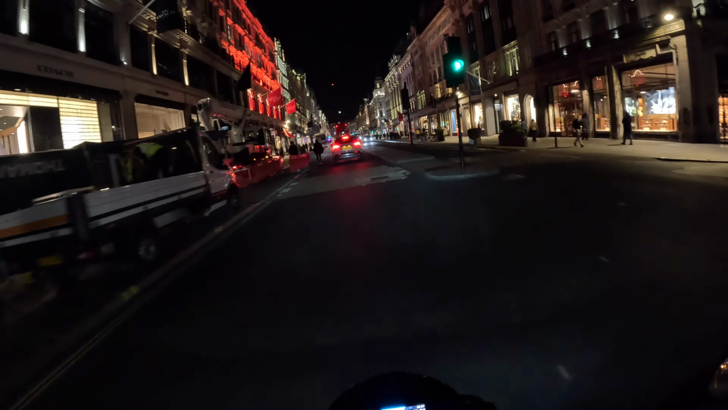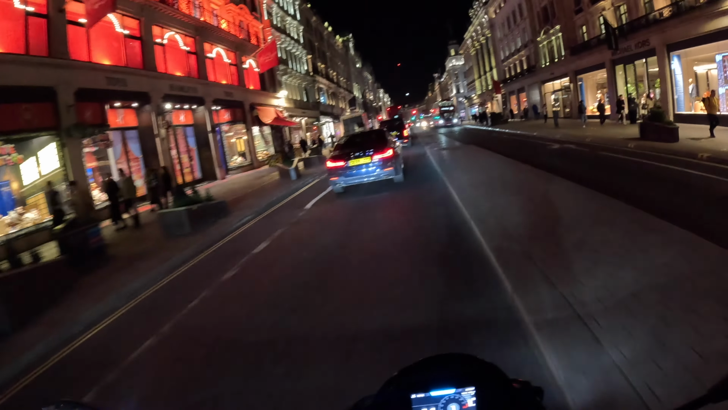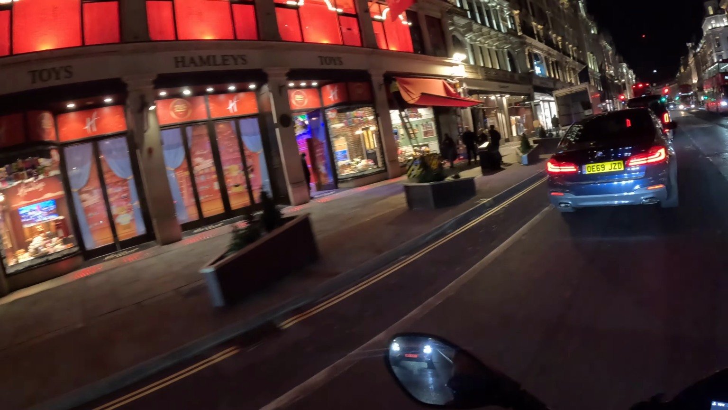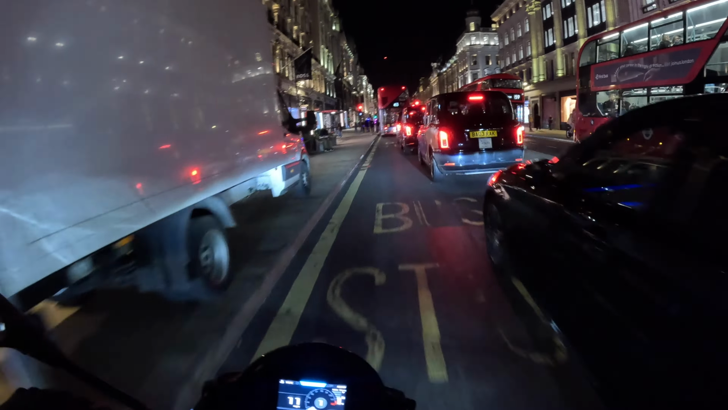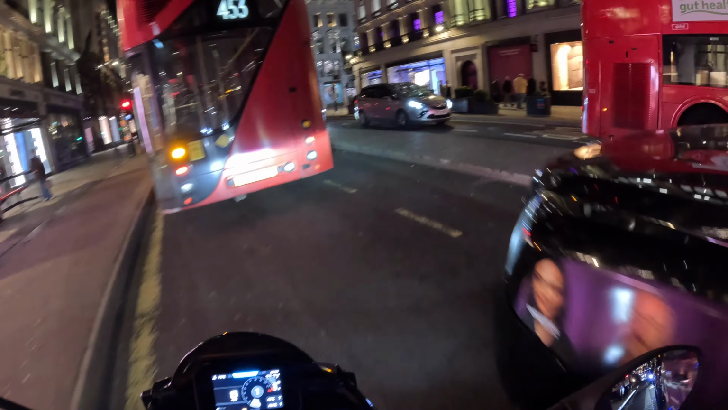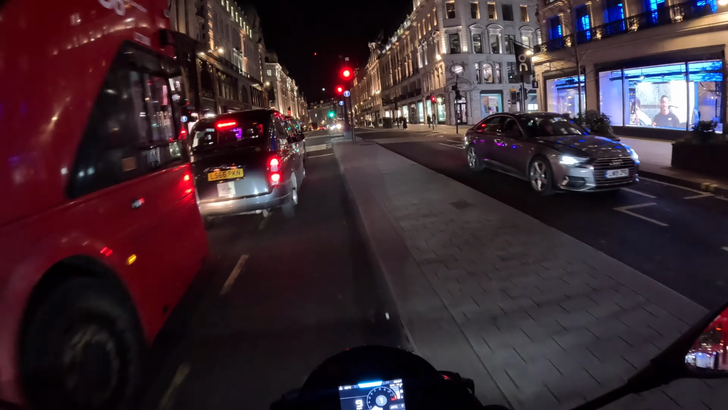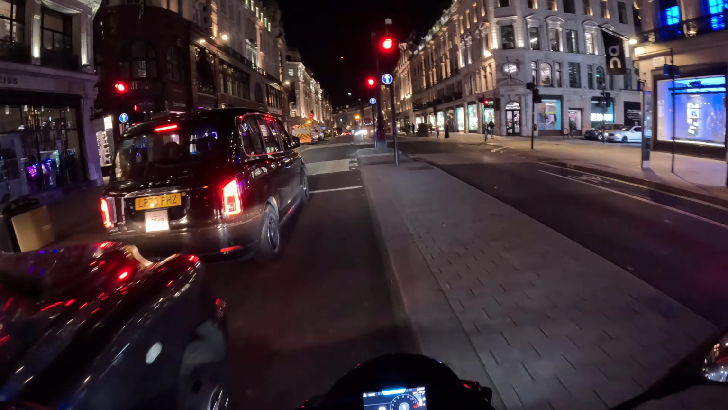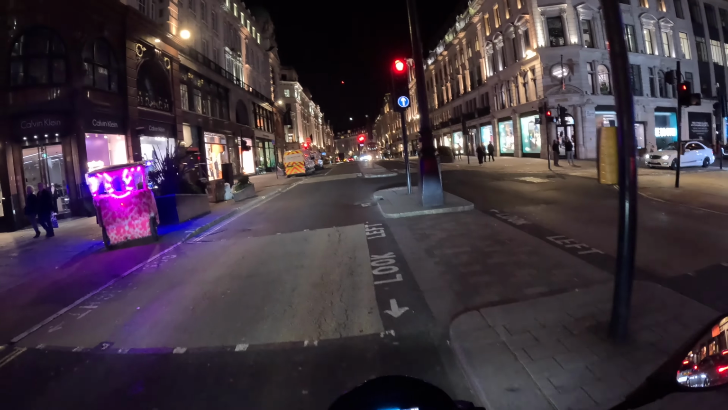Whoa, some nice potholes there. There's a Hamleys, a toy store, still open, blimey. Red light after red light.